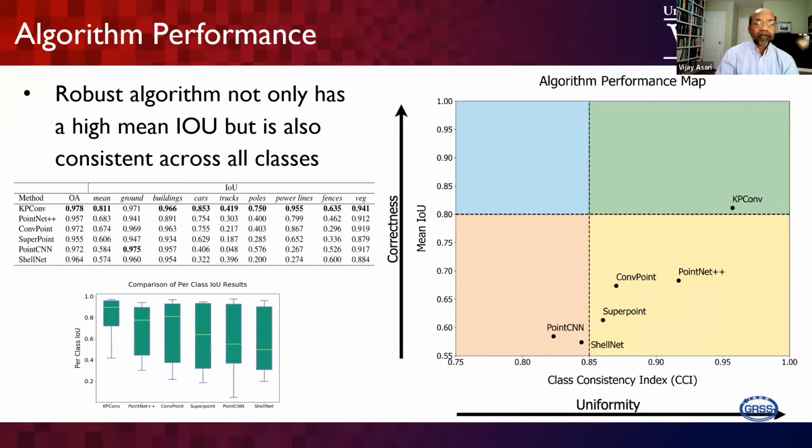Again, the robustness is also measured in terms of the class consistency index against the mean IoU. We can see KPConv is located in the most robust area compared to others. So we give an A plus for the time being, maybe A, for KPConv compared to others.